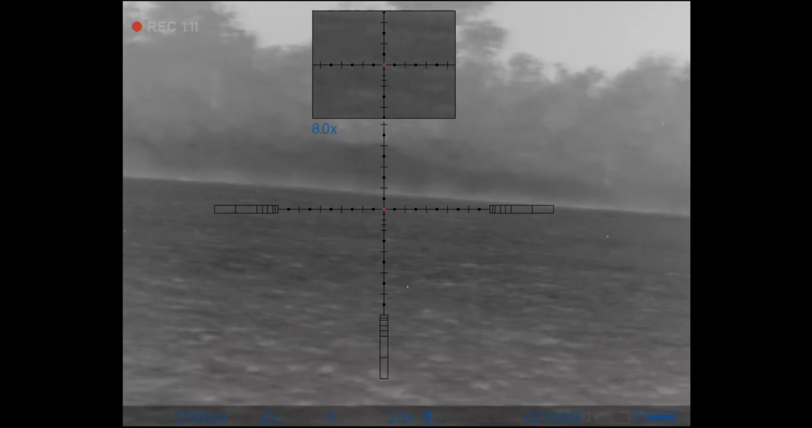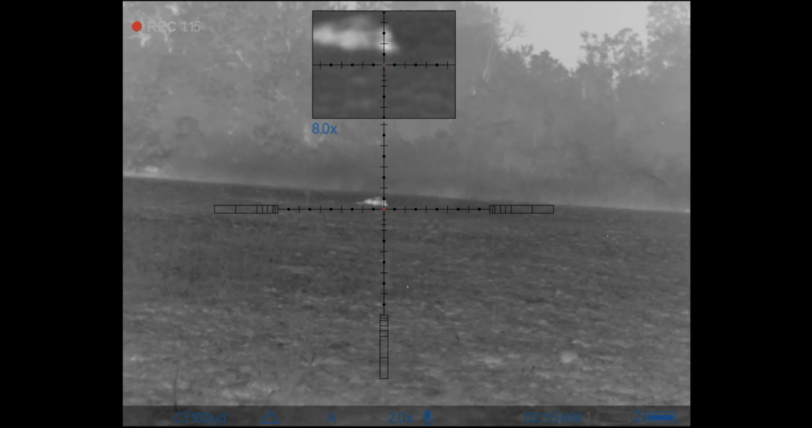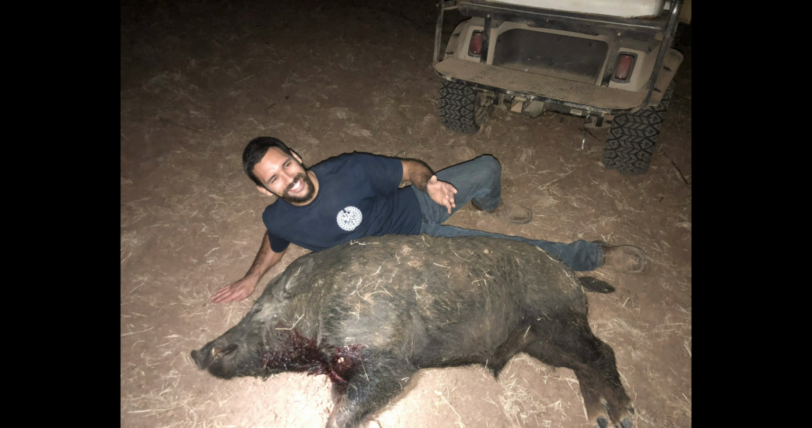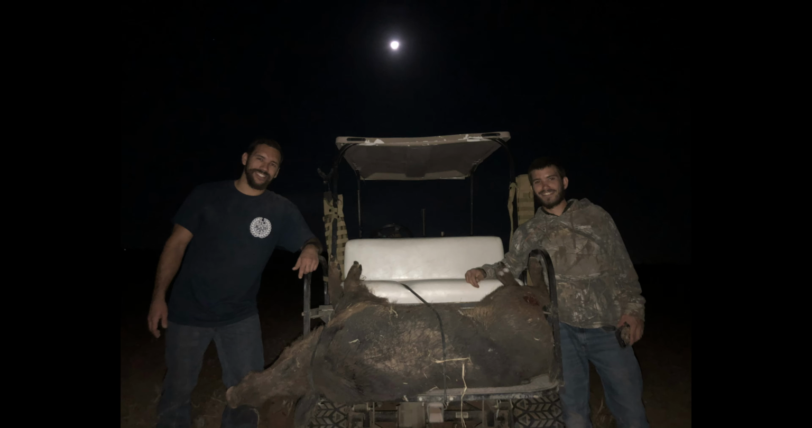And so you put those two together, and we had a great night, great kill. That turned out to be a huge hog, big old cutters. We're going to have the maggots eat the flesh off of that one and going to keep that skull. So I'm super happy about that. And we actually had another pig that we got on that night as well. And so I'm going to roll that footage in also.